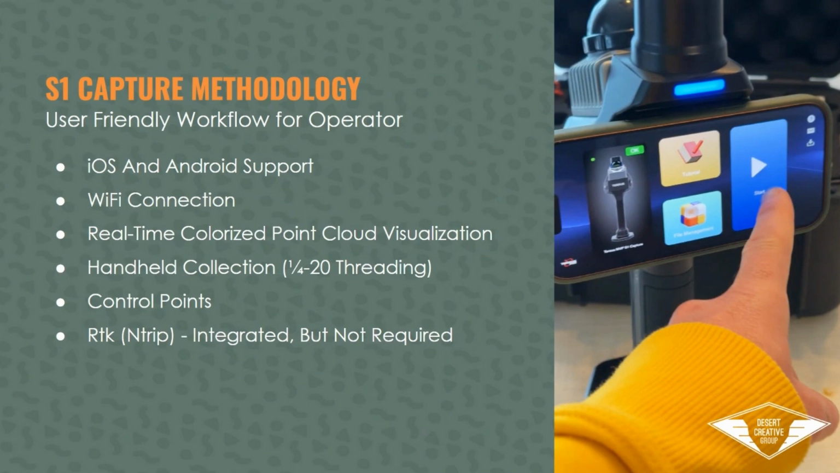When you turn on the app, you have a pretty straightforward interface to start. You can either go in and look at tutorials, the file management, or simply hit start to start the data capture. Again, this is on either iOS or Android. Your phone is connected to the scanner through a Wi-Fi connection, and you'll get a real-time colorized point cloud visualization on the screen. I'll clarify that the device is storing all of the data locally. It's not stored on your phone.